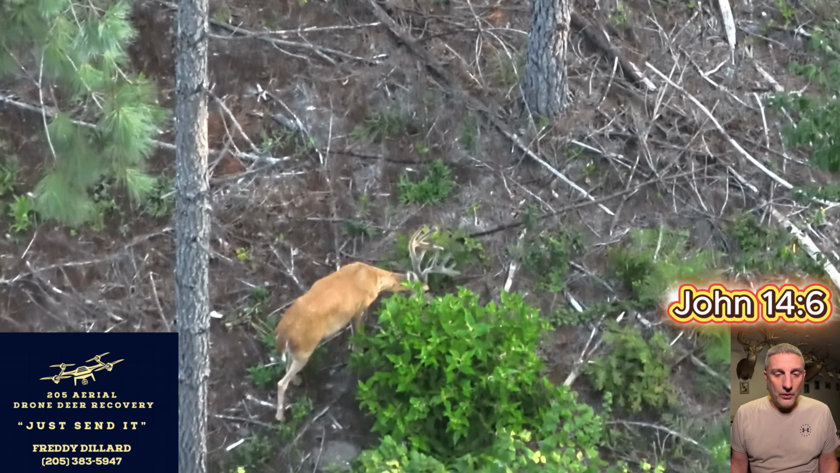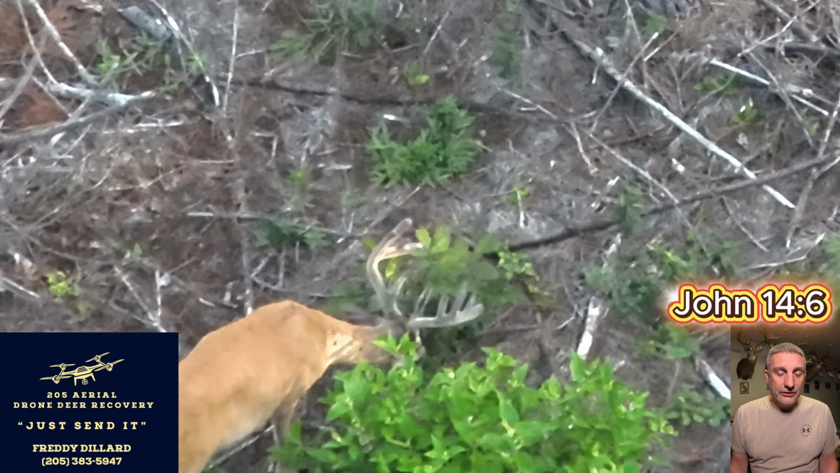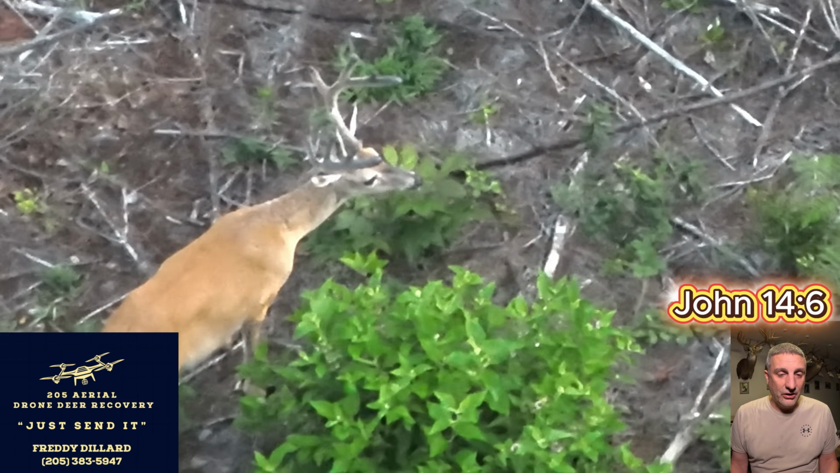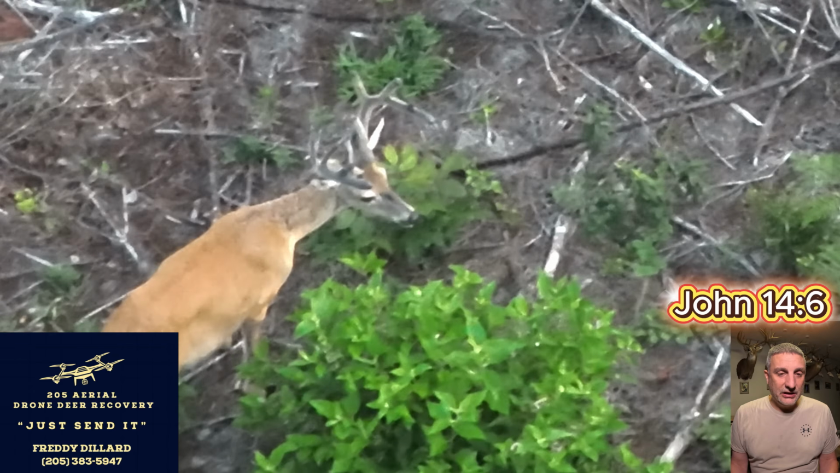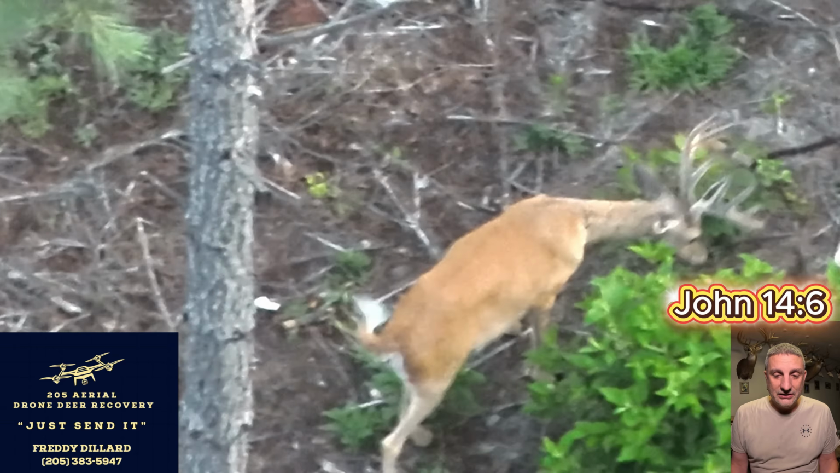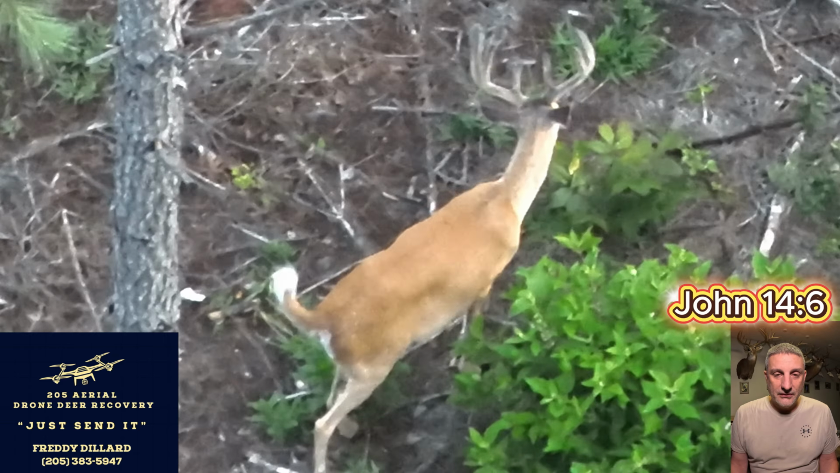He's going to be a 10 point. And he's already this big at the beginning of July. There's no telling how big this deer is going to be in October by the time the season gets here. And if he survives to the rut, I hope he does, I'd like to see him in full rut. I mean, this is going to be a nice buck. He's going to be a bruiser.